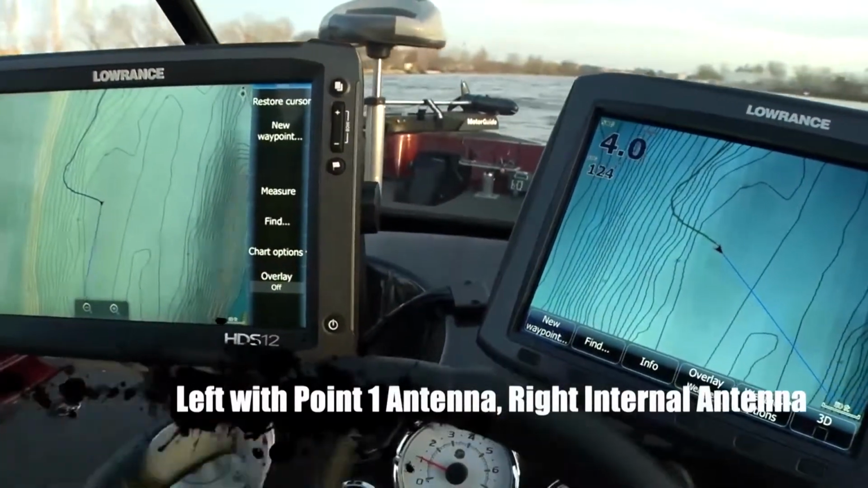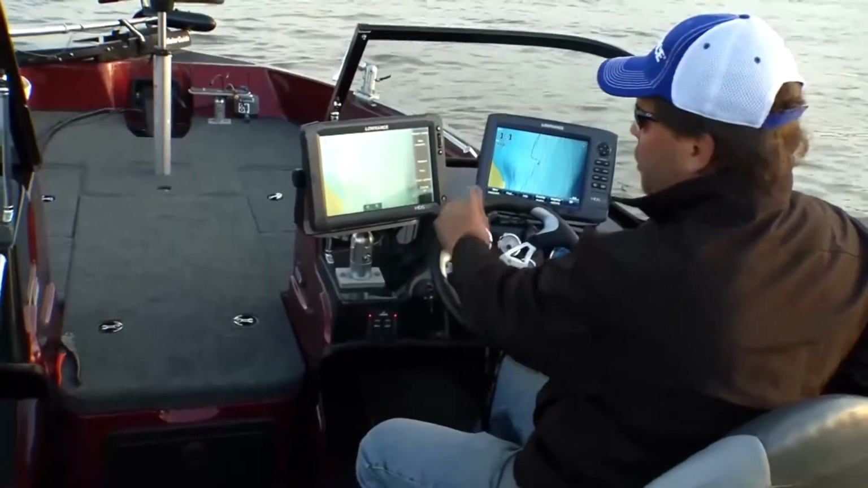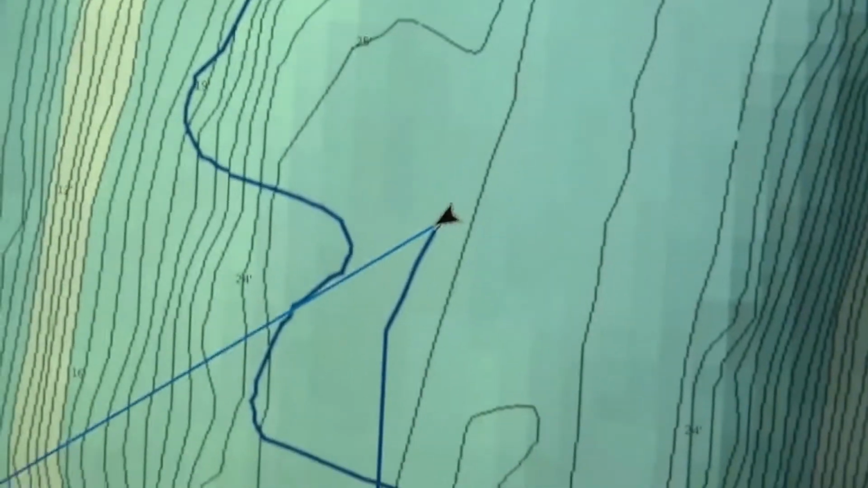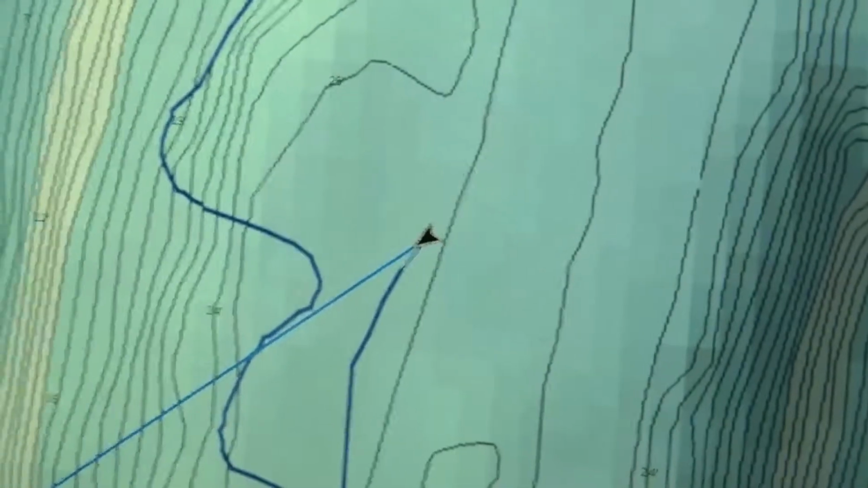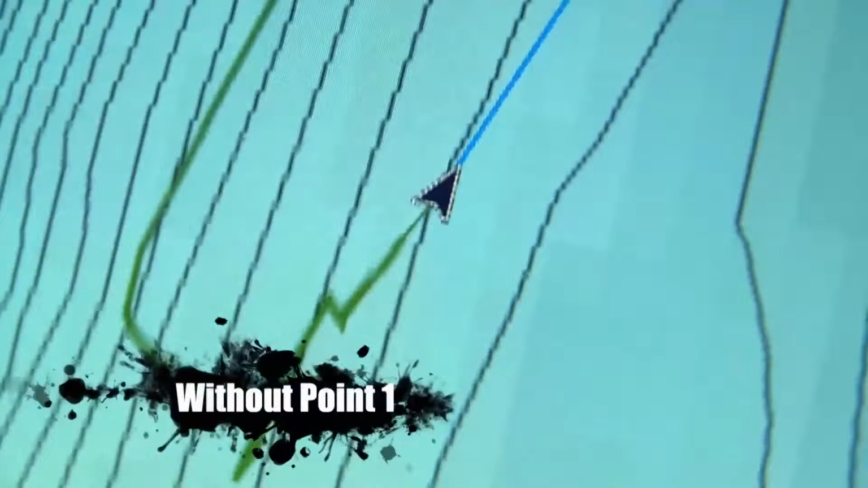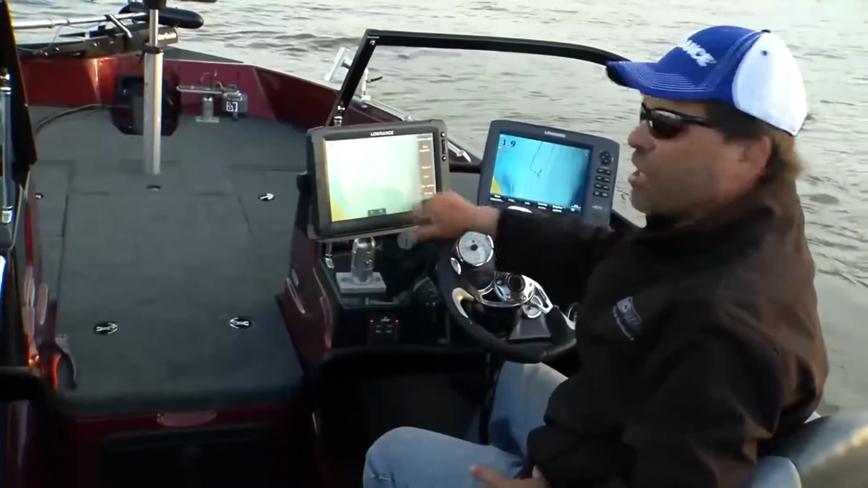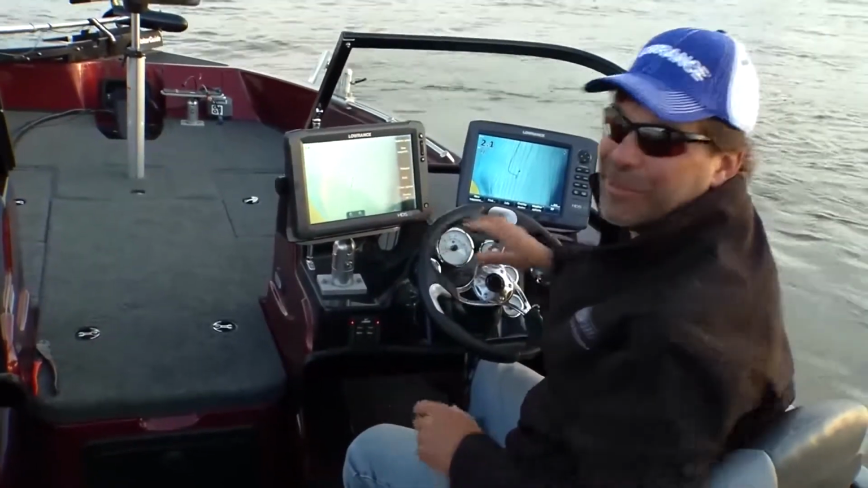The other cool thing I saw when we were out here doing this is if you back up, you'll notice that the 0.1 arrow keeps pointing the same direction, because that's the way my boat is pointing. The icon is actually backing up, just as I am backing up with the boat. Whereas on the one without the 0.1, the arrow flips around and shows the direction that we're actually moving. So this is giving you the true orientation of the boat. This 0.1 stuff is really cool.